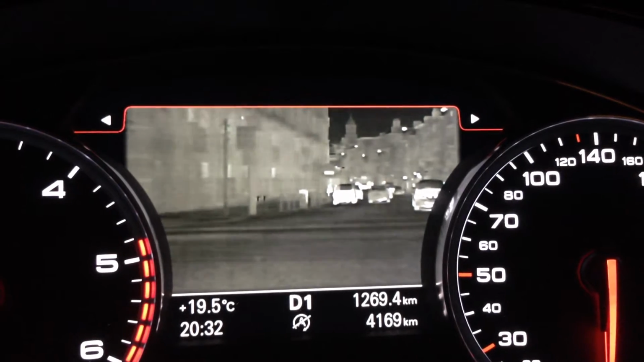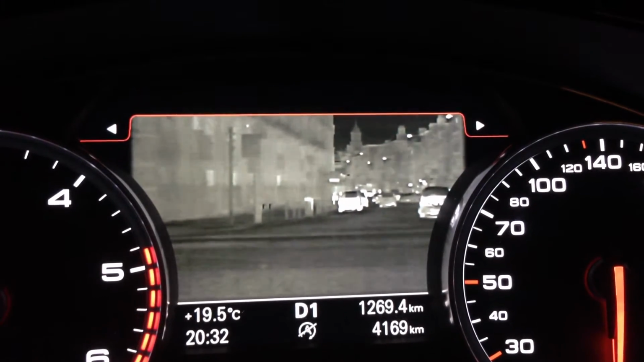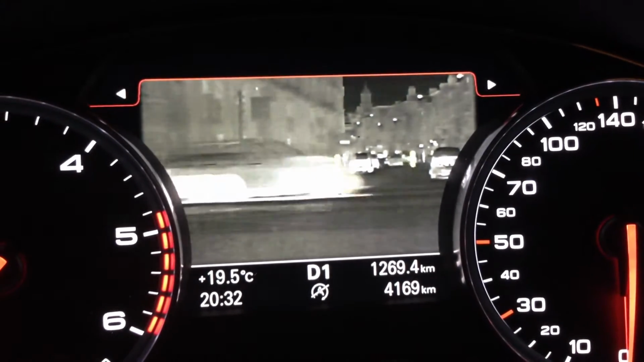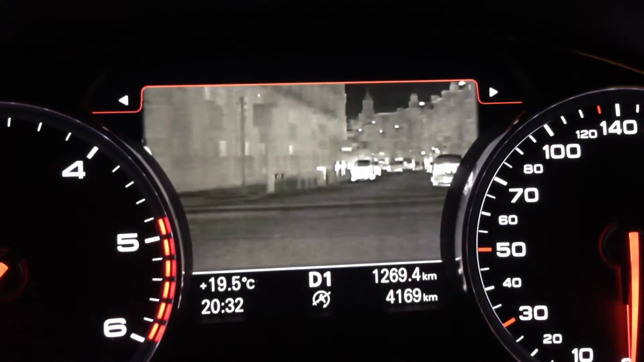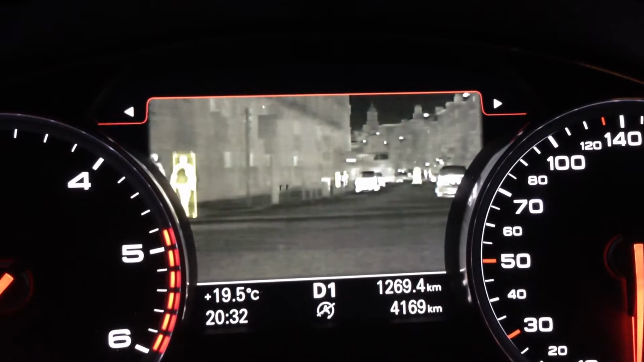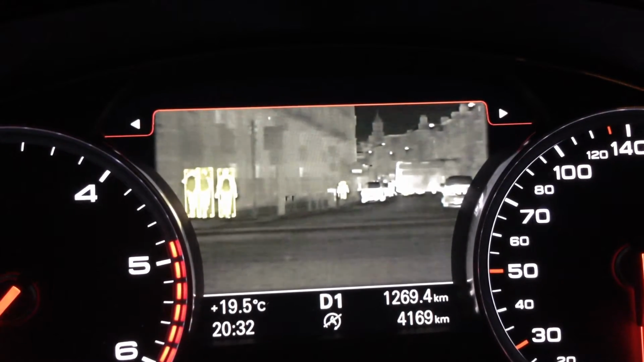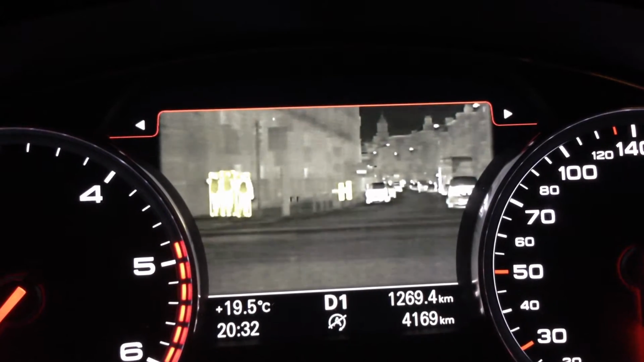Oh, by the way, I must state at the start that yes, demonstrating a safety feature in a car, if you were not being safe yourself, there's a touch of irony to that. I am being safe because the camera is sitting helpfully just on the steering wheel and I'm not touching it.